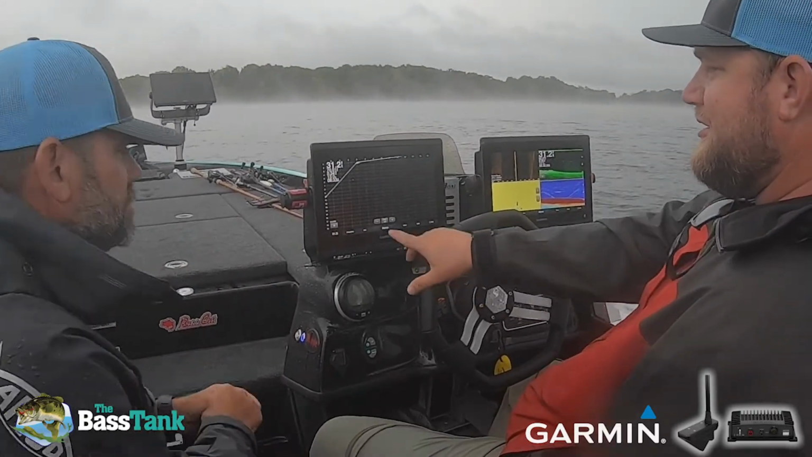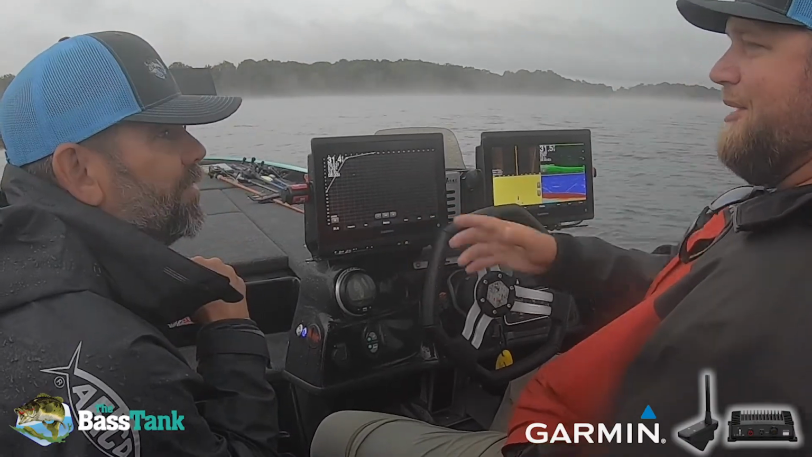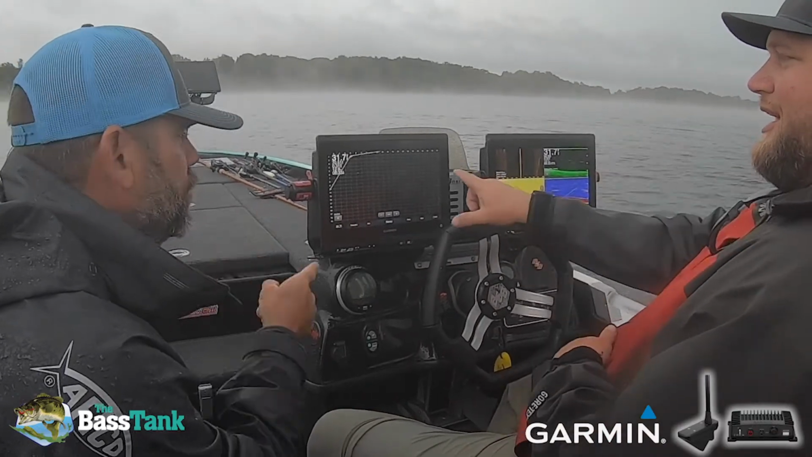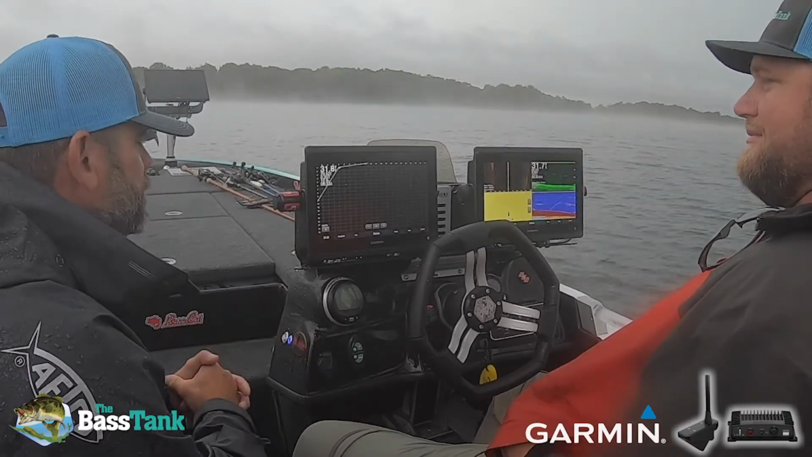Now here's what's also cool. Say someone's fishing up here, I can change and adjust that. So when I'm teaching people and training, and they're up there, and I don't want to mess with them with too many things at once, I can adjust this right here. You can adjust that Livescope from this screen. That is pretty neat.